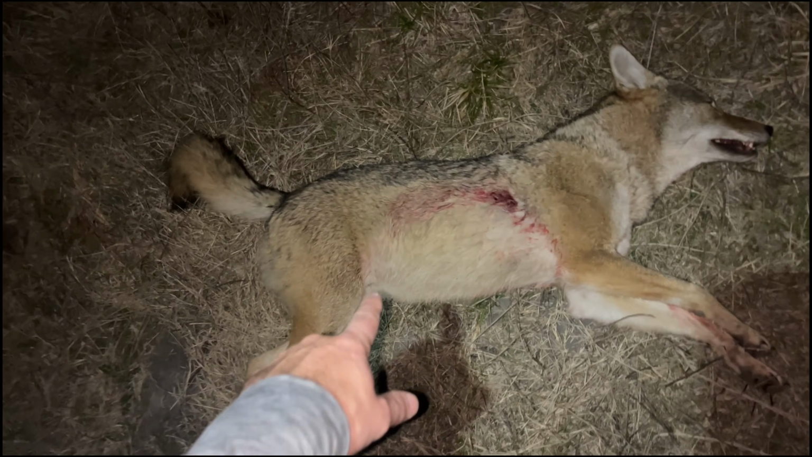All right, 270 yard pop on this coyote with the 308. But here's the thing about these coyotes and these pigs, they do not care that we're here.